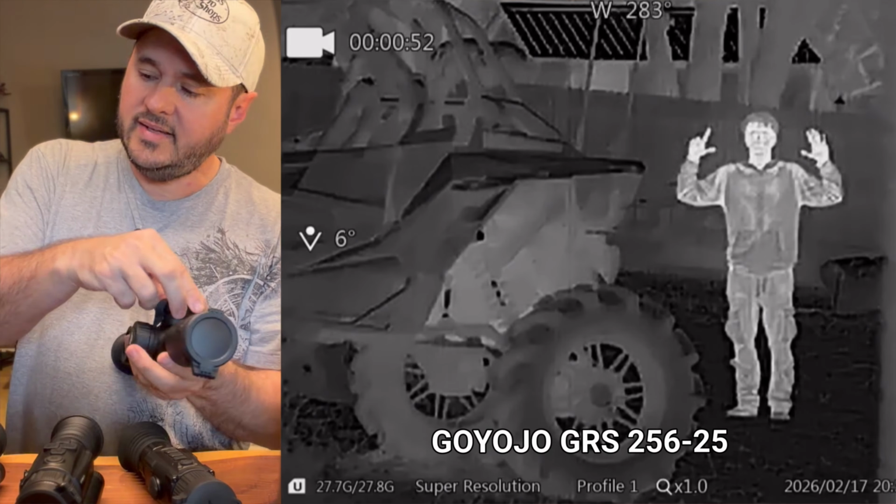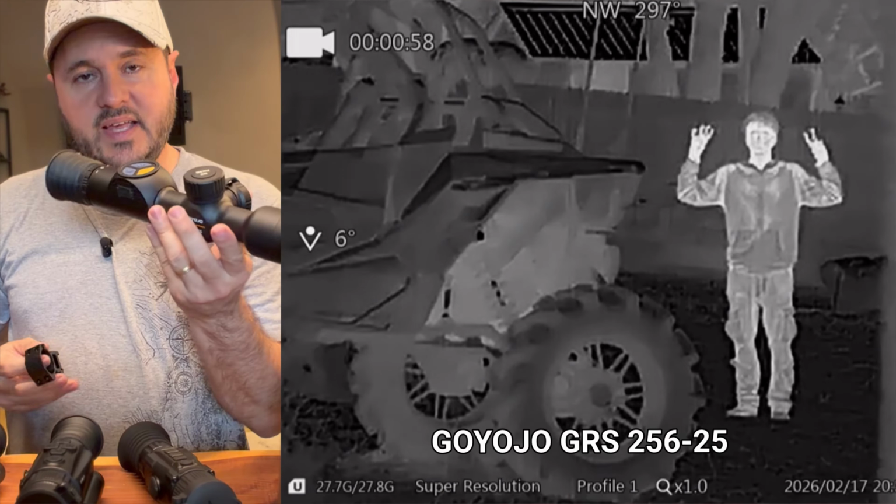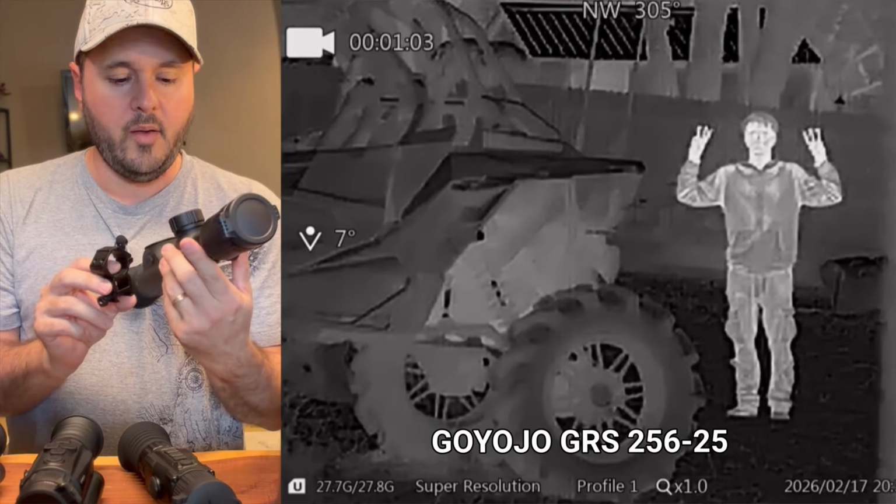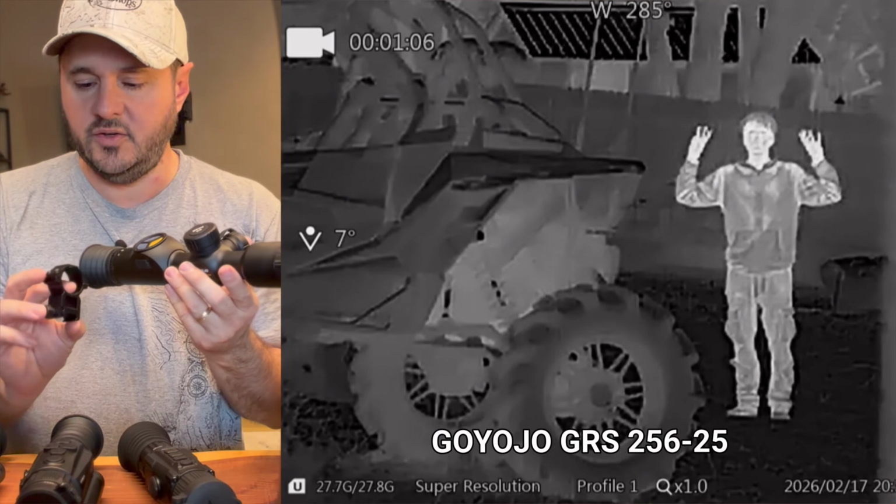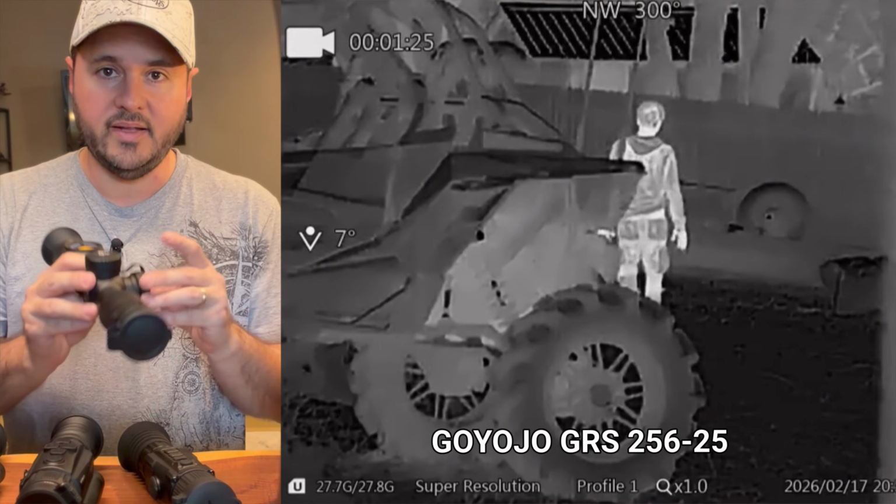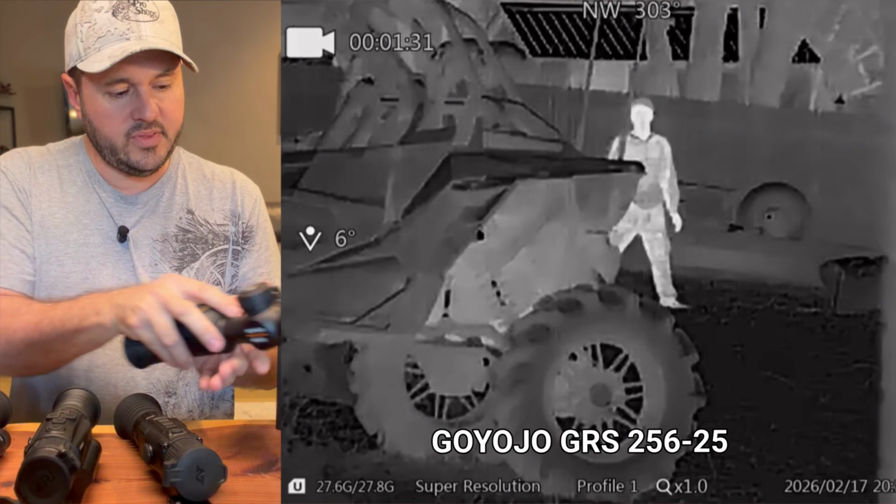However, what I did not like about this is it uses scope rings. So you can't use this as a monocular, and if you take this off, you're going to probably lose your zero. Unless you kind of mark exactly where the scope is and you torque it down exactly the same way as last time, which you should be doing anyways. There's just, it kind of takes some of just these little scope rings, to me, is why I wouldn't pick it. I don't want to lose zero. I want to have a monocular. I want it to be multifunctional. However, clarity-wise, this was the best one for identifying targets. So I'm going to put that over here.